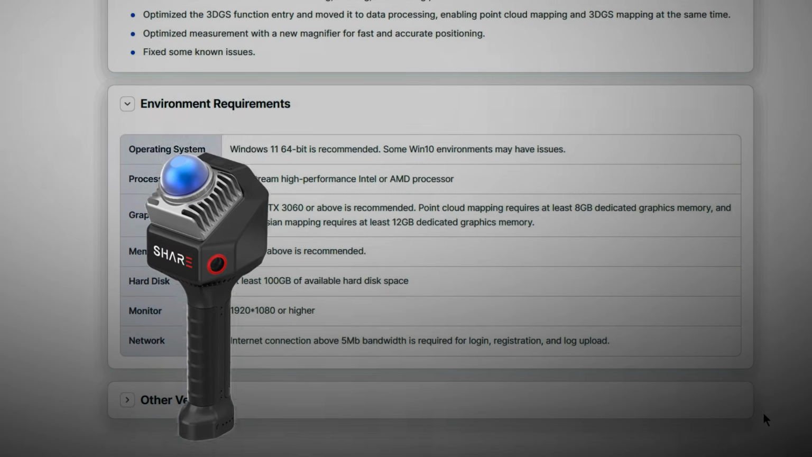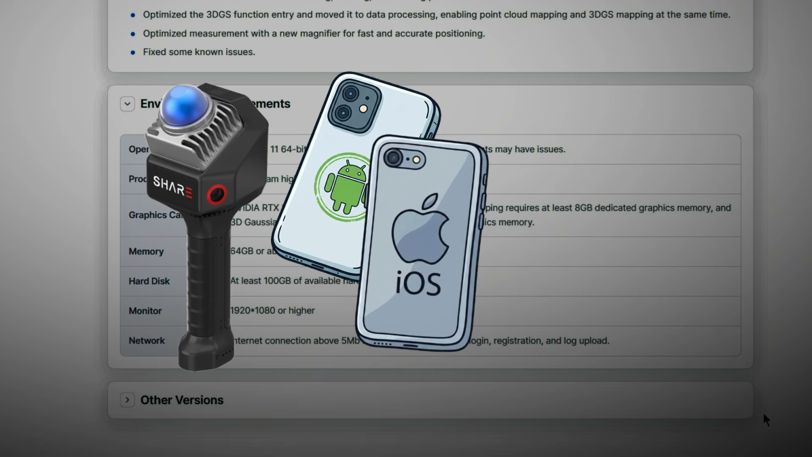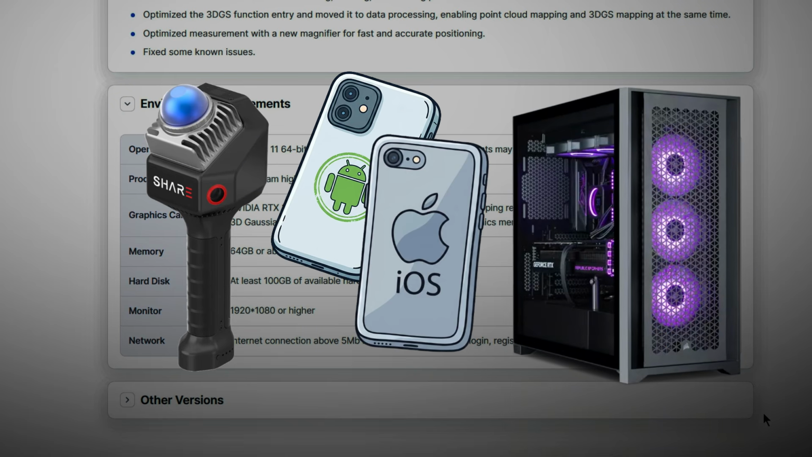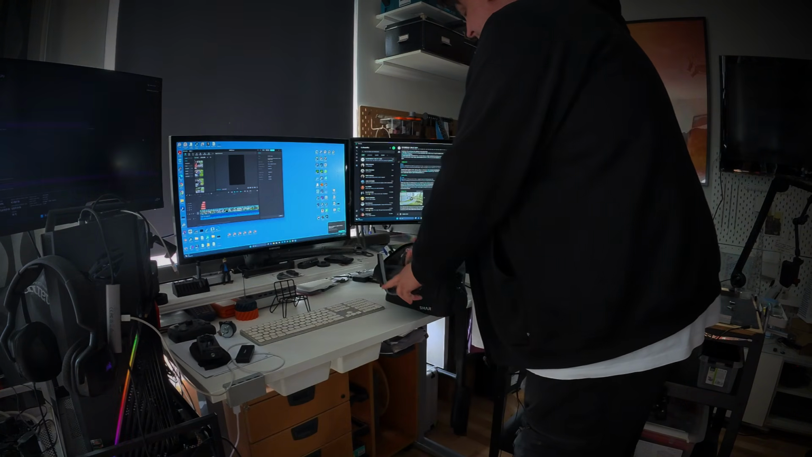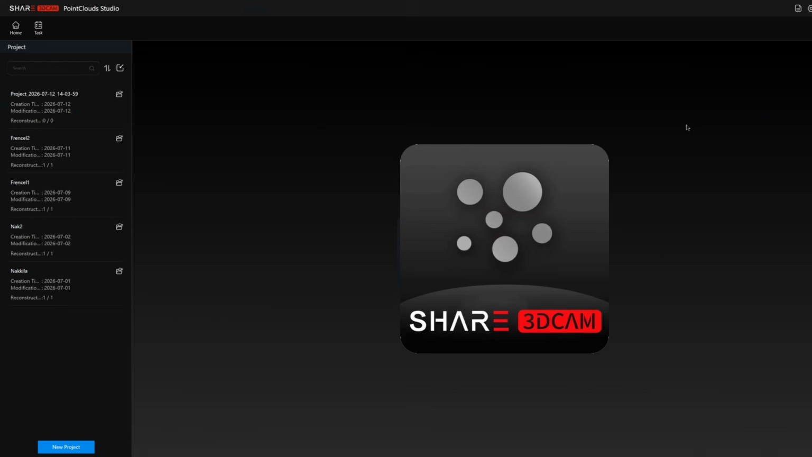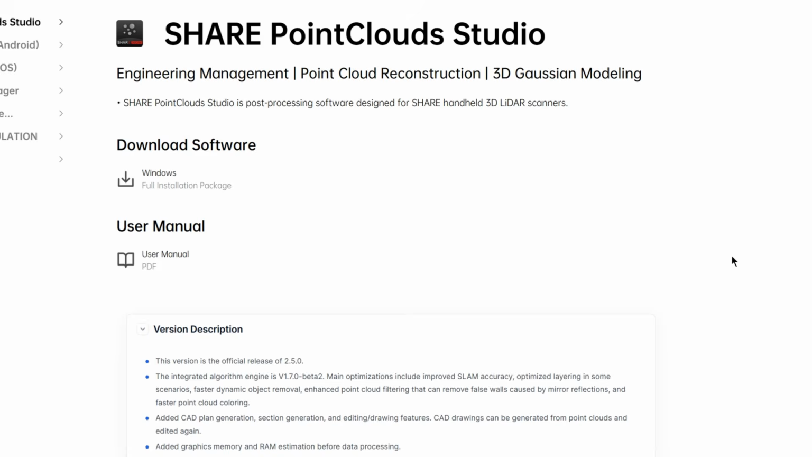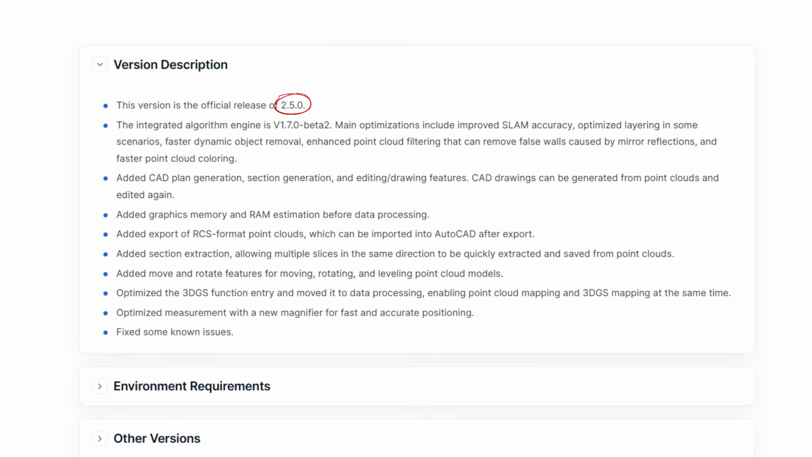So, although the scanner itself is controlled with an Android or iOS phone, the actual post-processing workflow requires a reasonably powerful Windows PC. PointClouds Studio has evolved considerably during the time I have been testing it. The installation package is almost 9 gigabytes, so it is not a small or lightweight application. Earlier versions had several stability problems and unfinished features, but now version 2.5 is beginning to feel like a much more mature product.